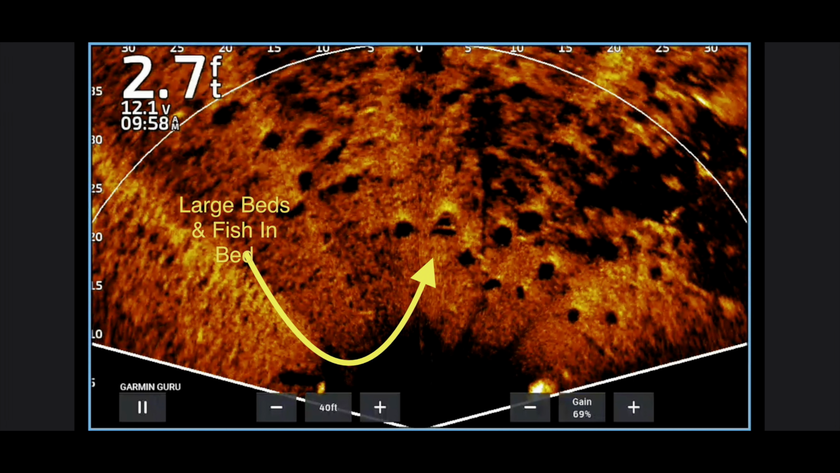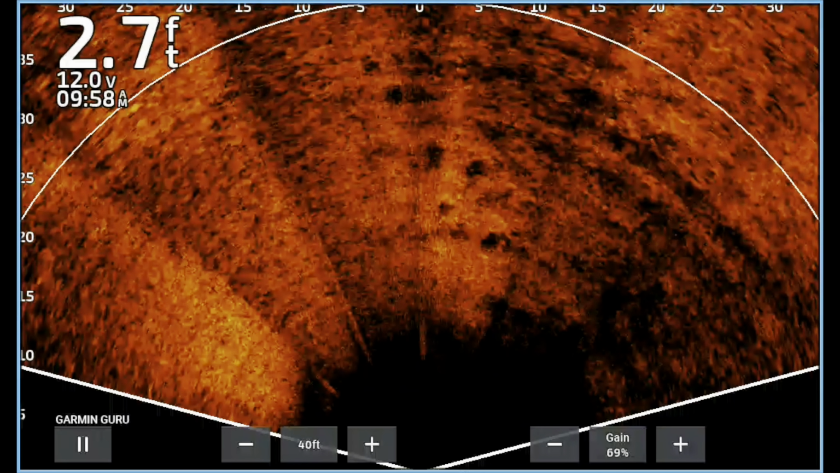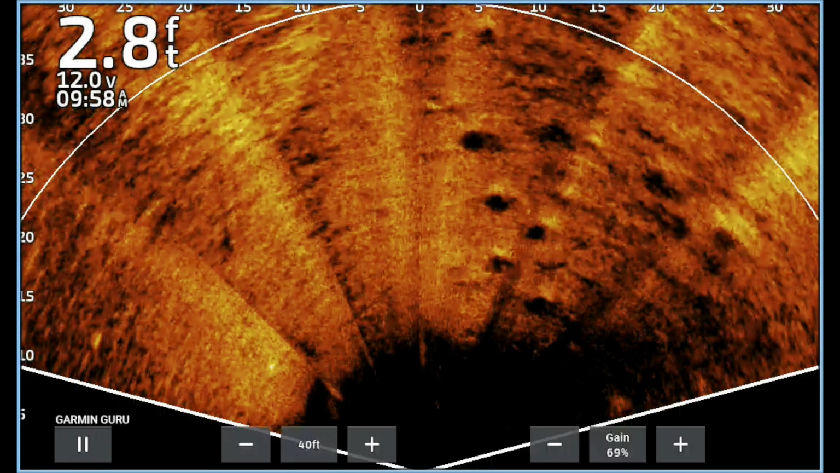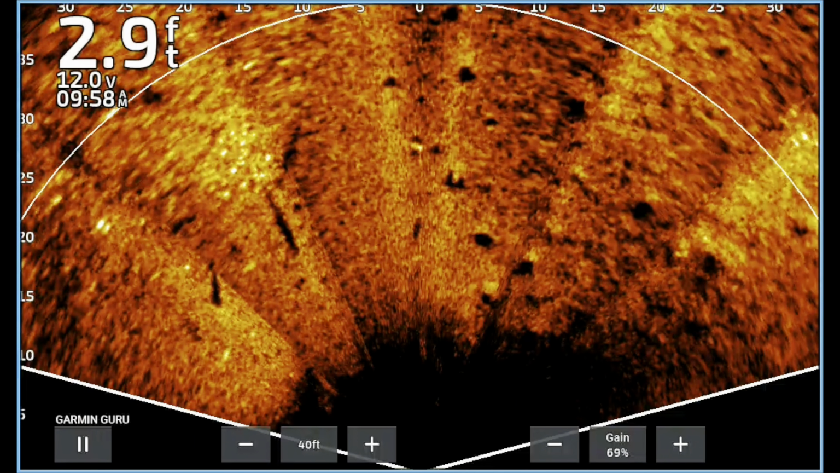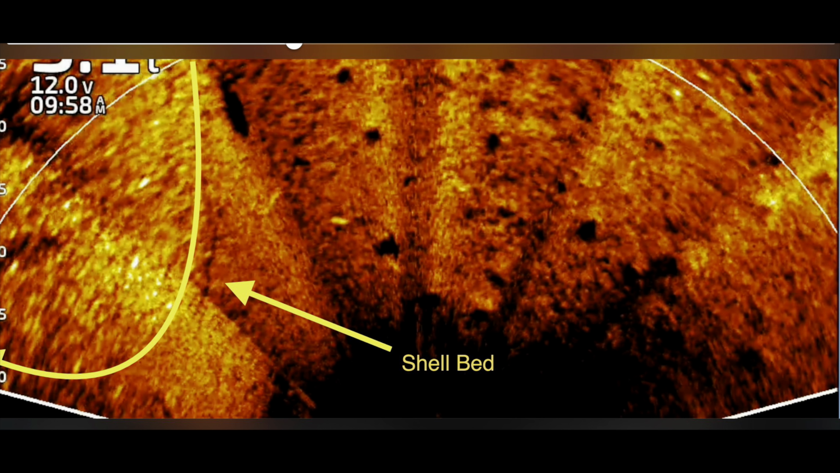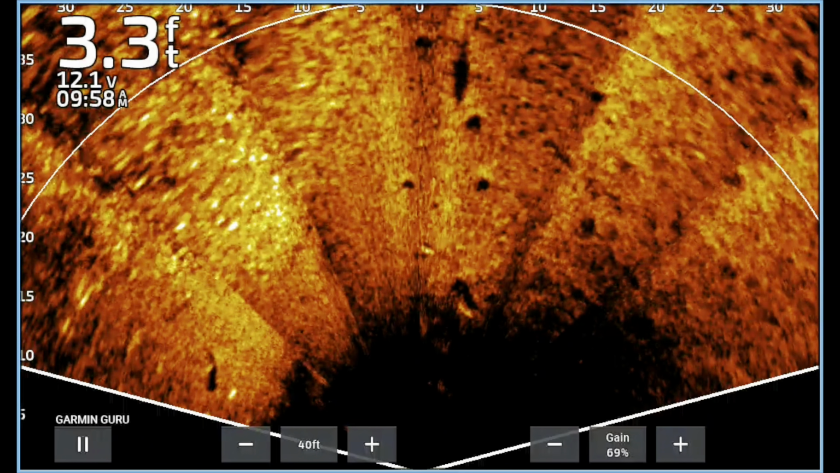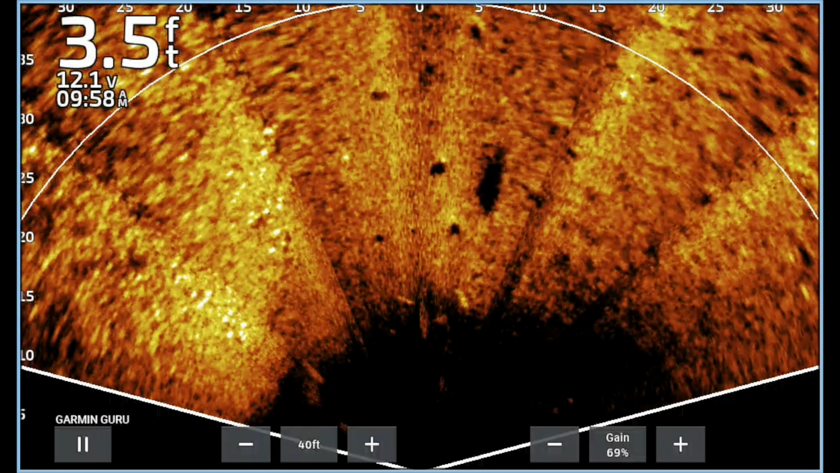What you're seeing right here is actually a bunch of larger beds. They're kind of older beds, but they're a lot of the larger beds that we see. Now in the top left-hand corner, you'll notice these smaller bright returns right up under the depth. That is actually like a shell bed, like mussel shells and things like that. The real bright returns, you can almost see the tiny shells in there.